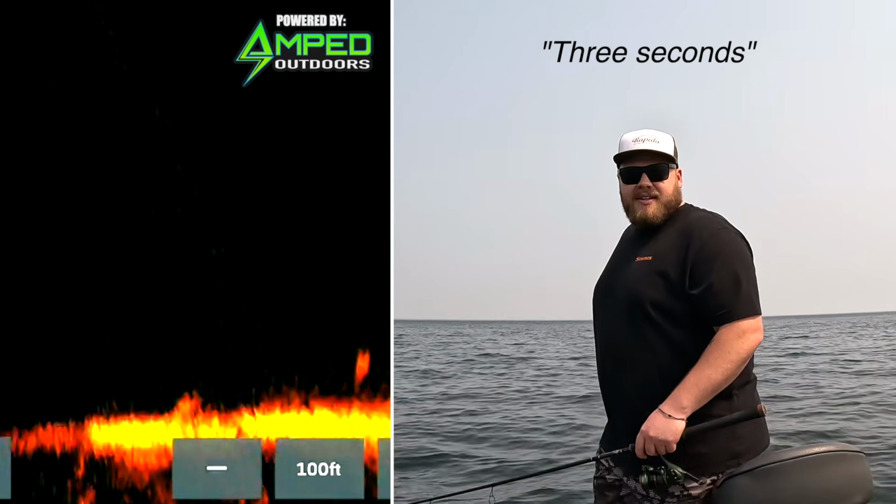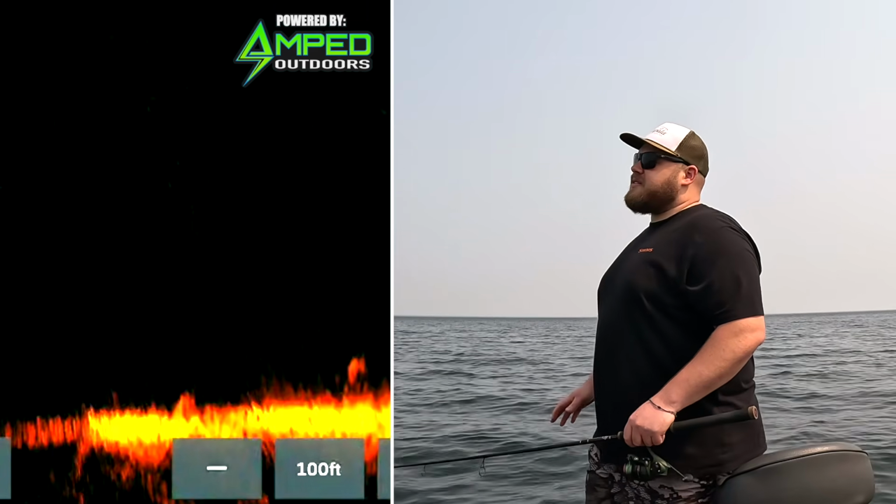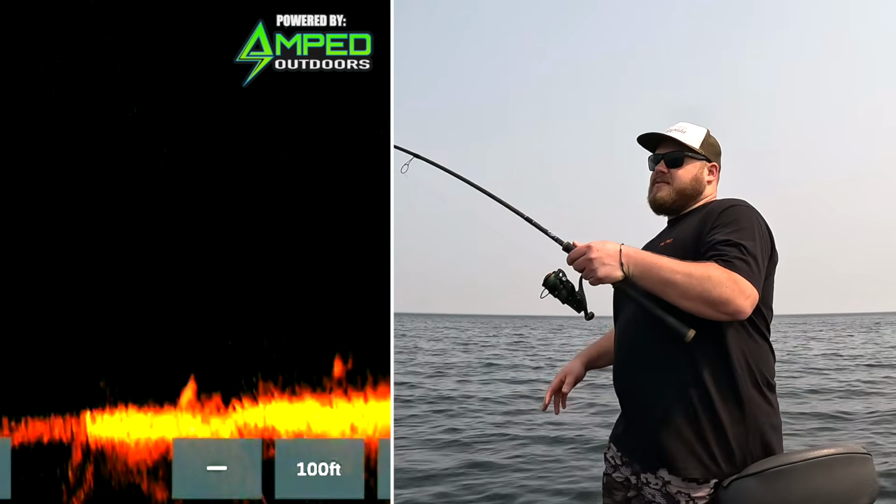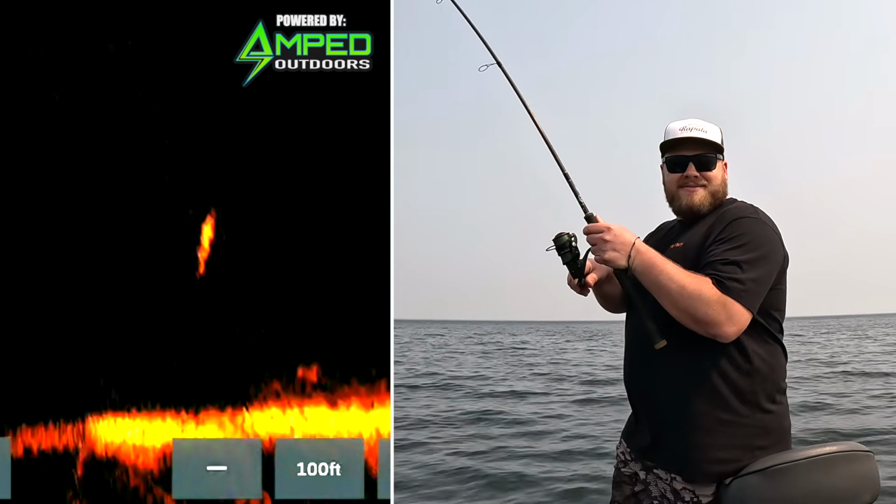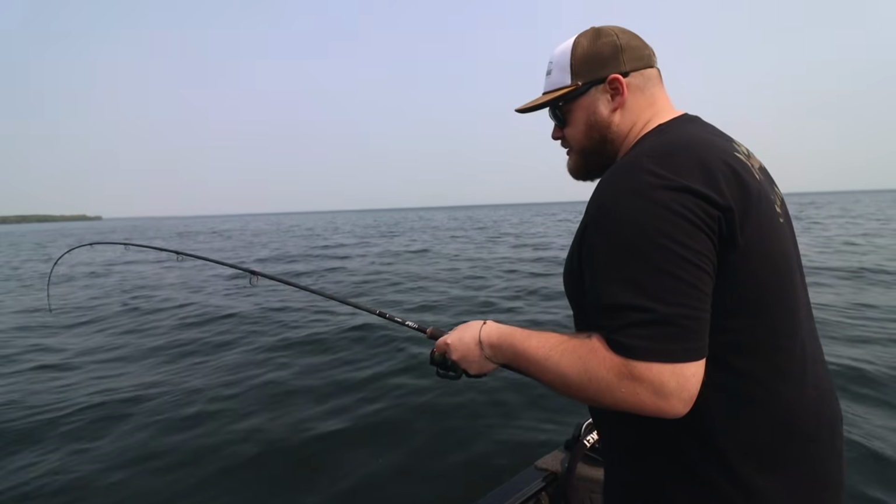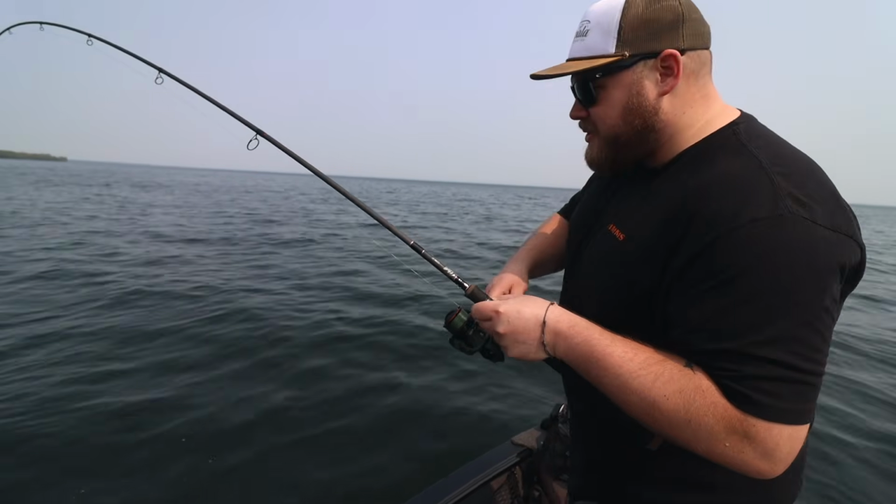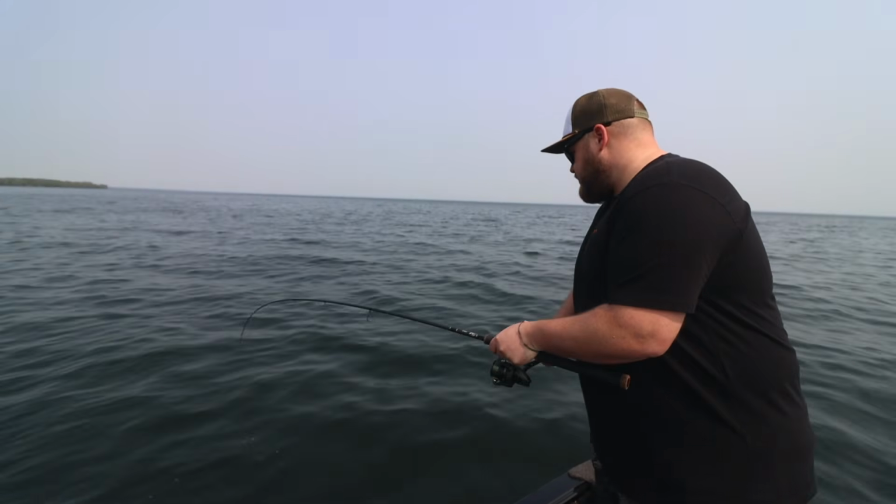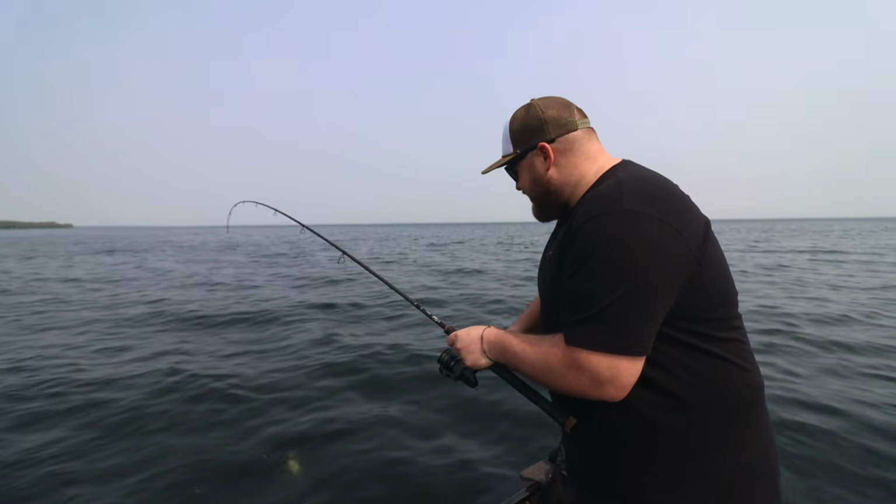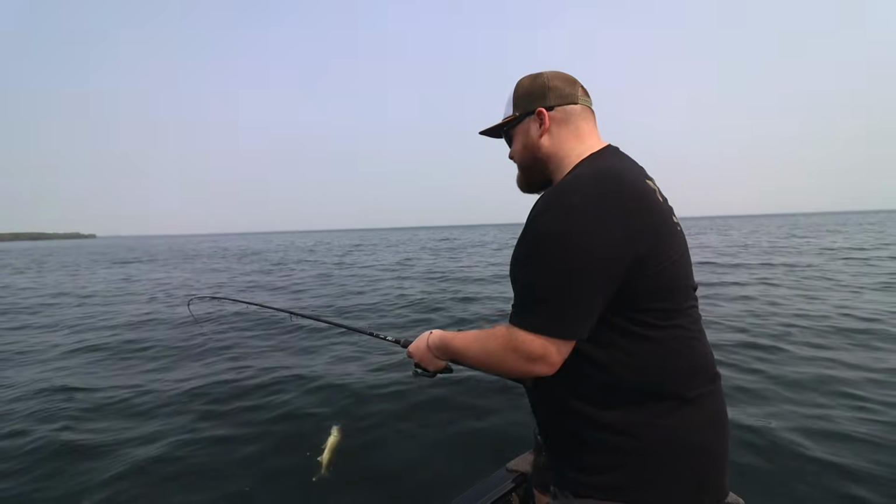Oh, 3 seconds of it sitting on the bottom. Either it's just sitting there not moving, or the second you move it 6 inches, they eat it. Yeah, like that. Well, we're in 22 feet of water, and there were about 6 or 8 of them down there. Surprise, surprise, I'm using a Ned Rig. Ooh, that's a big one. That's a good one.